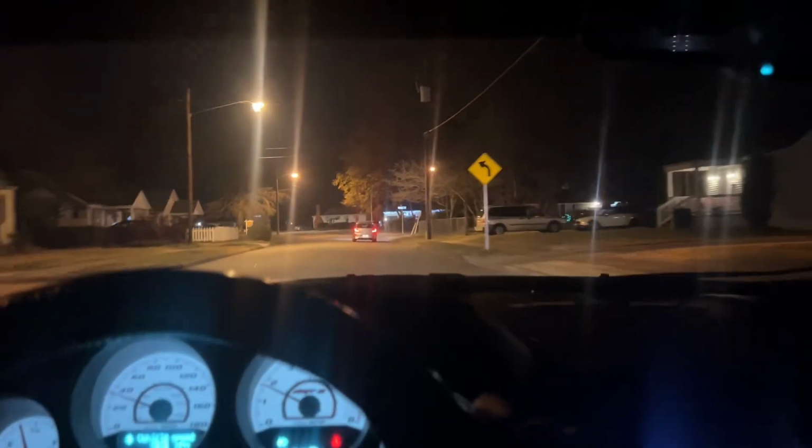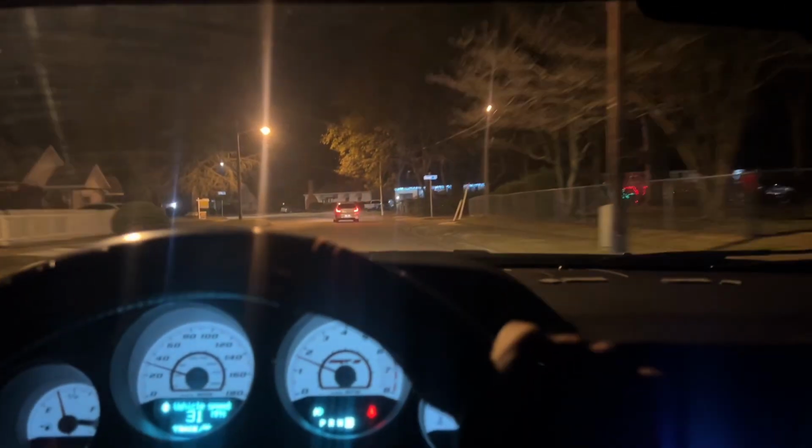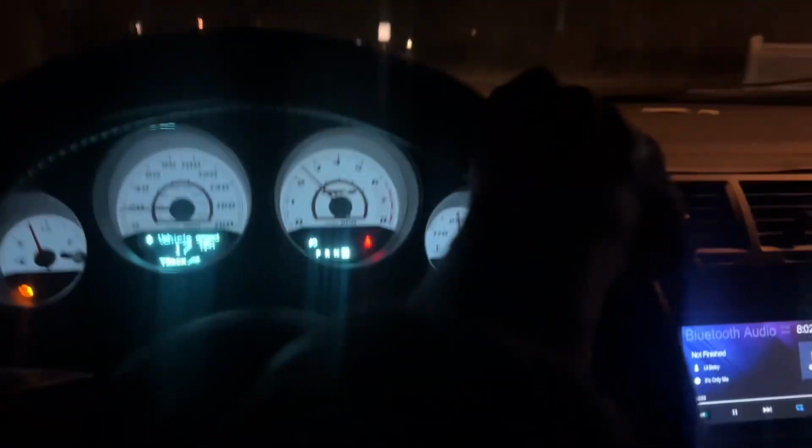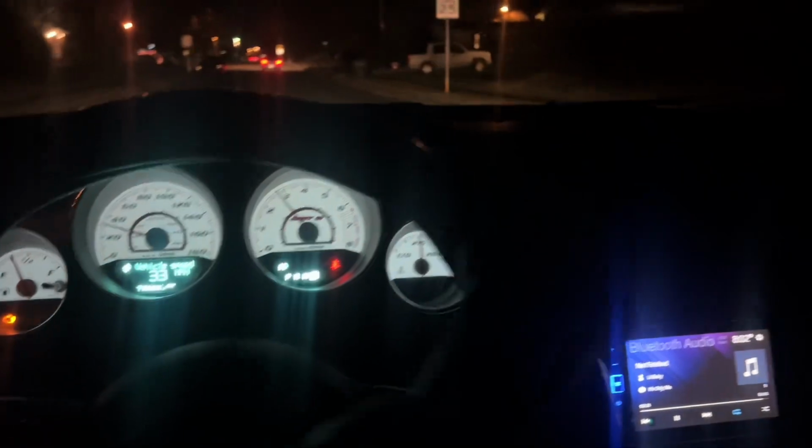I ain't got no wrong. This car is behind me, so I really was scared to hit that. I wanted to give y'all a good little launch right there. Let me check. I don't think there's nobody. I heard them pipes. Yeah, I heard them pipes. Alright, launch. Got a good little slide in before.